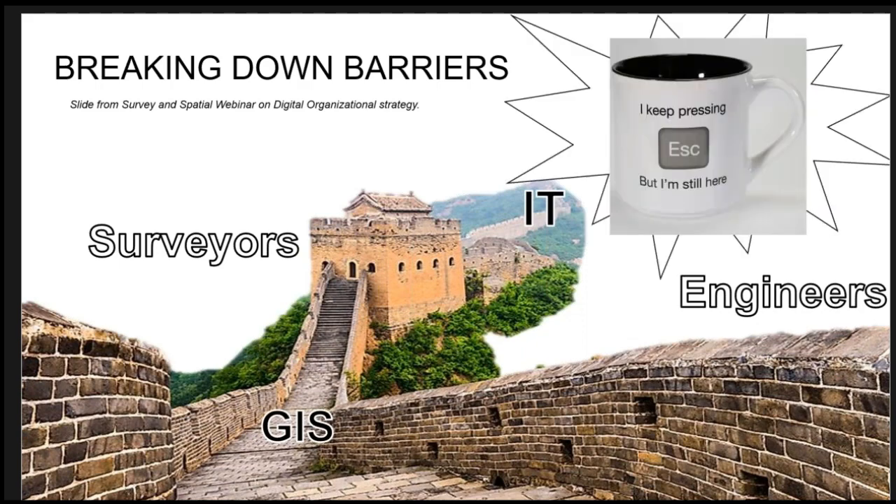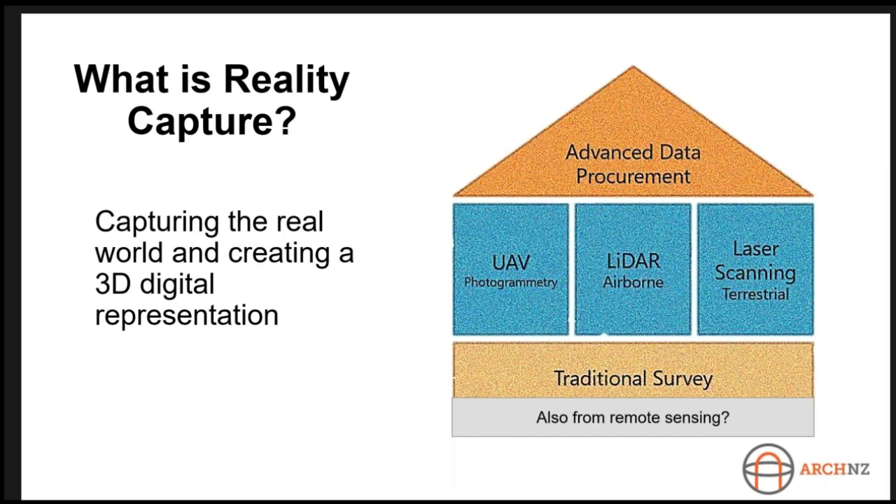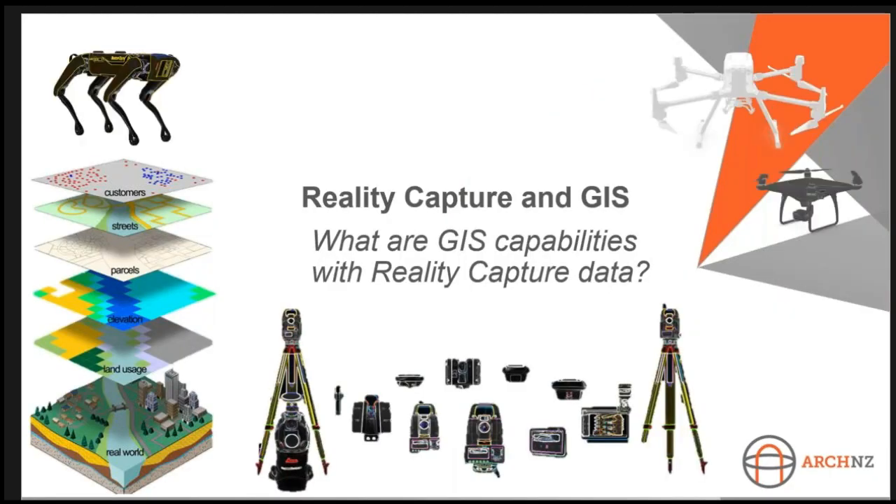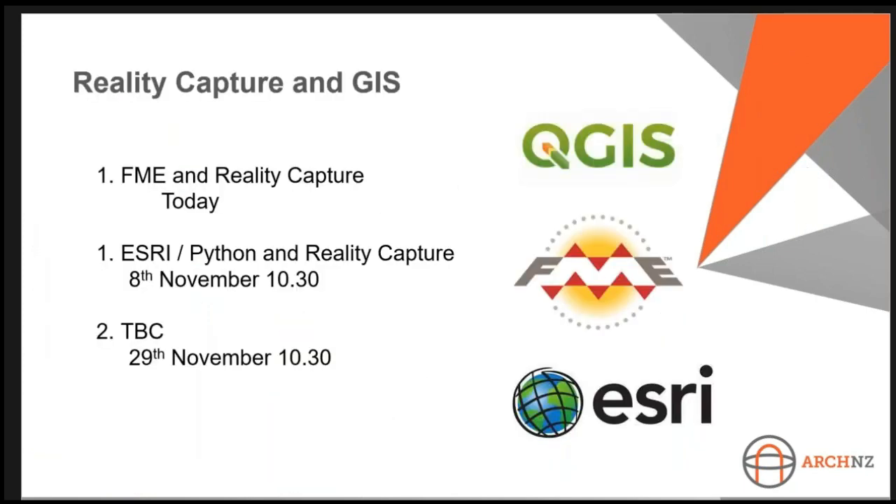So perhaps there's another way that reality capture data has developed that we should think about a bit more as well, which is from remote sensing as well as traditional survey. So at the moment, we're doing a three-part series, which is going to focus on what are GIS capabilities with reality capture data, looking at FME, QGIS and Esri, and this is a three-part series.